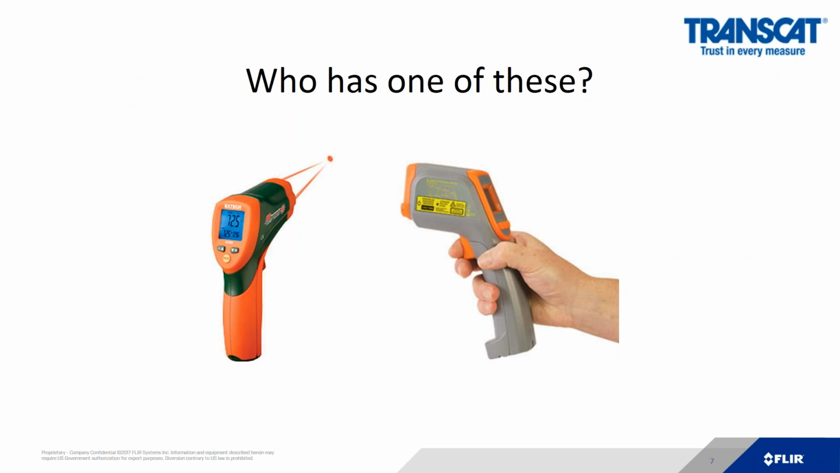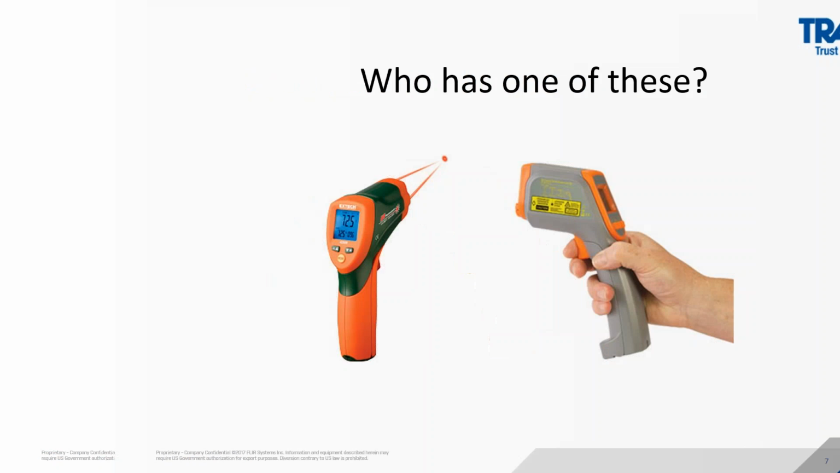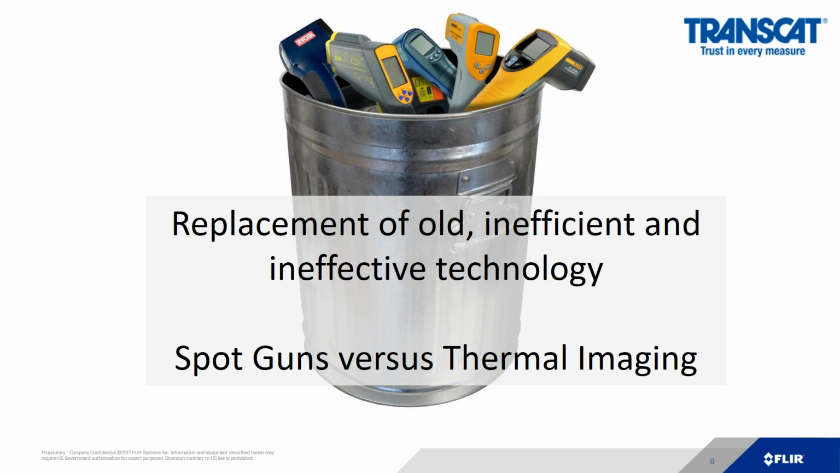So the point of this part of this presentation will be going over how these devices basically fool you into believing the temperature measurement they are giving. This part of the presentation is the replacement of old, inefficient, and ineffective technology, the spot gun versus the thermal imaging camera.